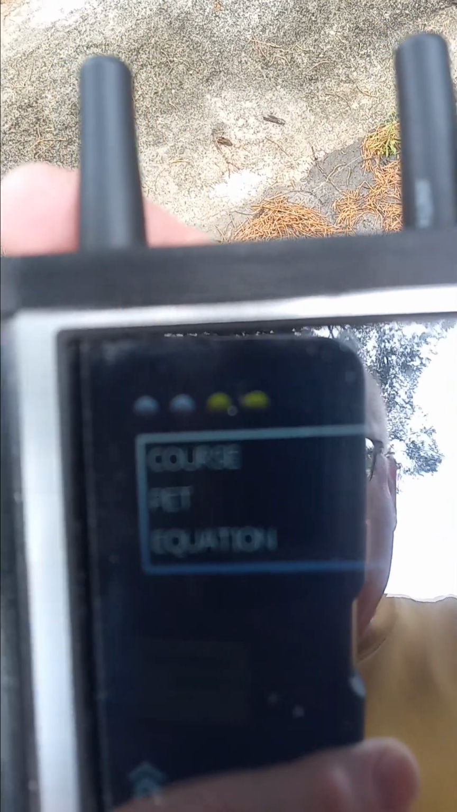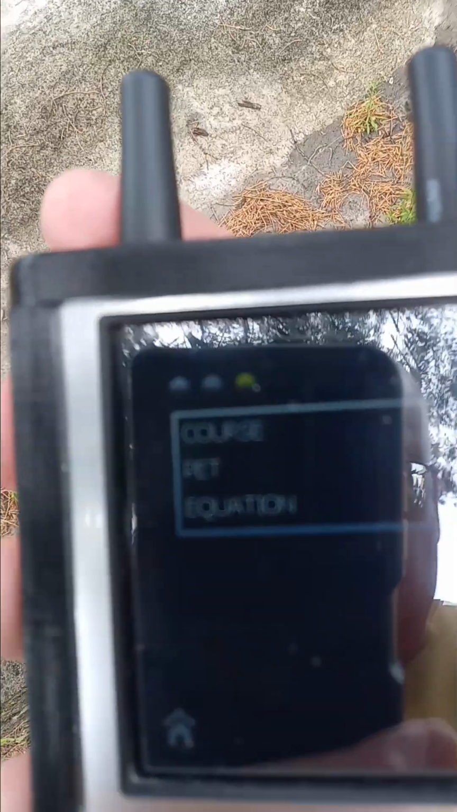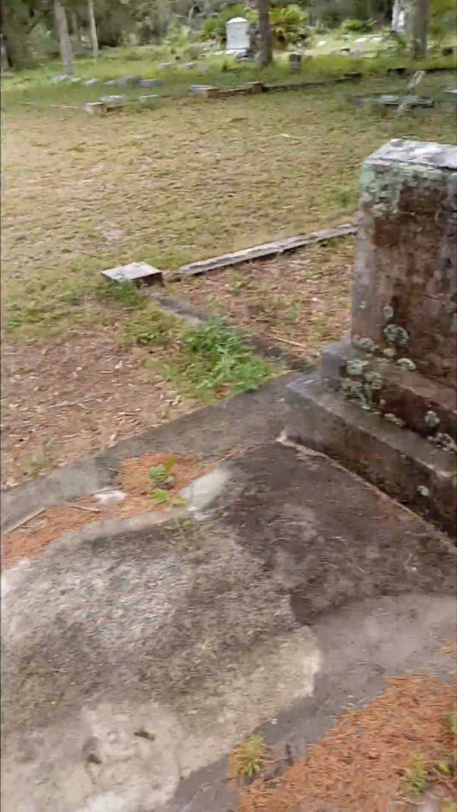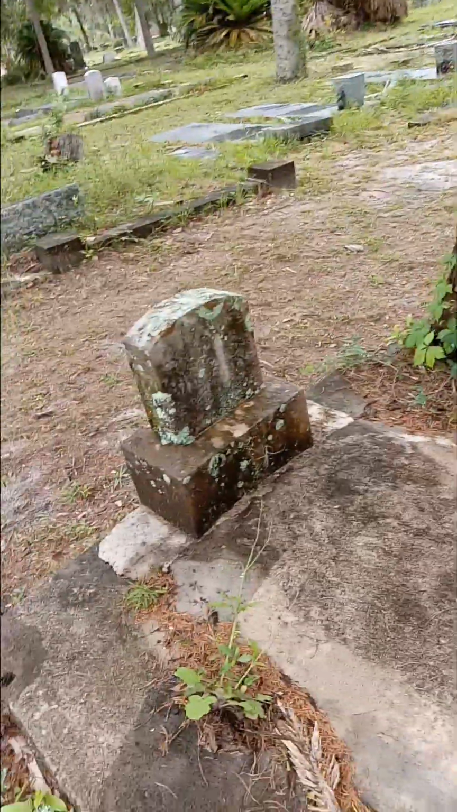Pet, of course. That's what I would think they were saying. I like my pets, of course. Filling in the blanks since you don't get the whole sentence with the Obelisk 5B. What type of pet did you have? Can you tell me what type of pet you had? A cat, a dog?